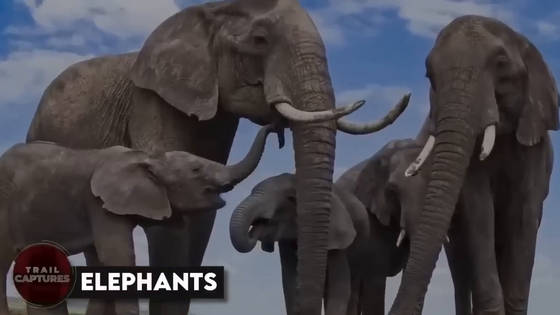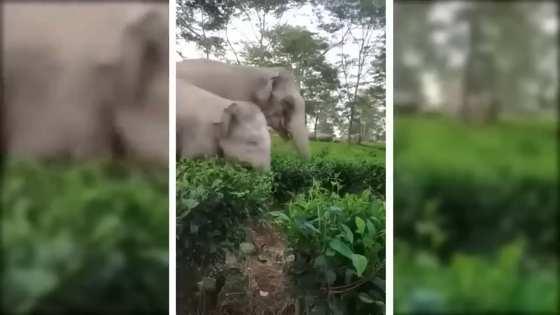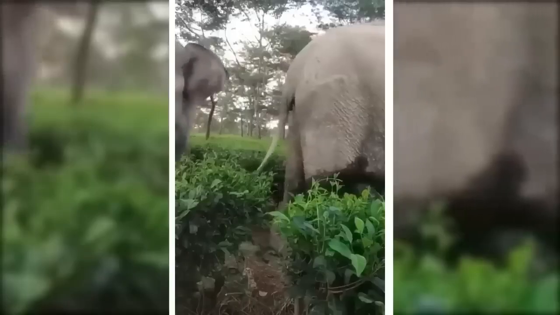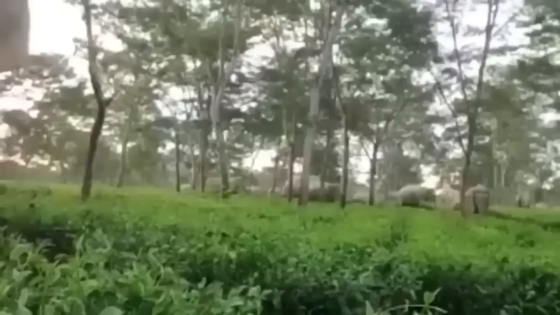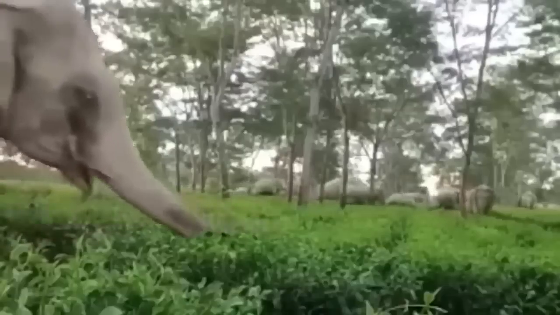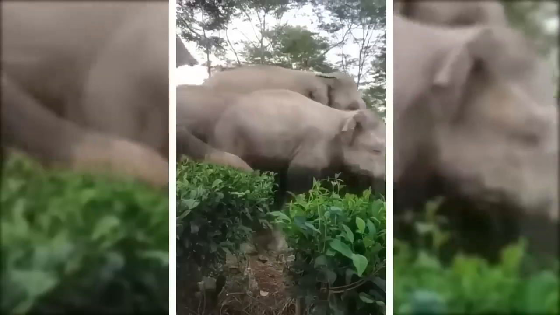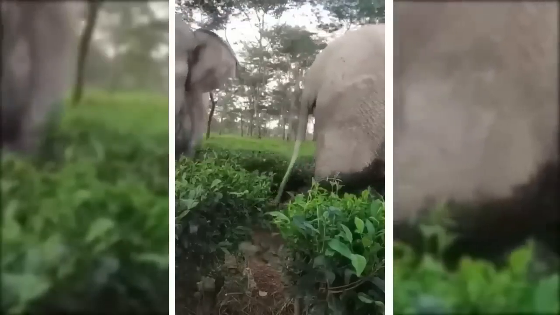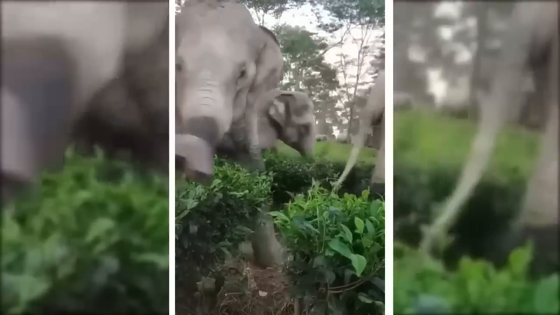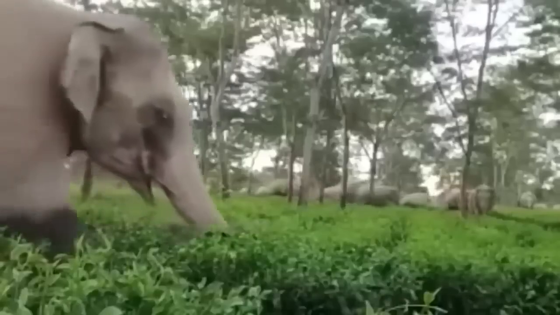Elephants. This incredible trail cam video captured a herd of elephants passing through the jungle. It's such a rare sight to see these majestic animals in their natural habitat, and this footage is truly breathtaking. The elephants appear so mighty as they make their way through the forest, with the females and young ones all together. It's amazing to think that trail cams can capture these kinds of moments in the wild, and this video's a great reminder of the beauty and power of nature.